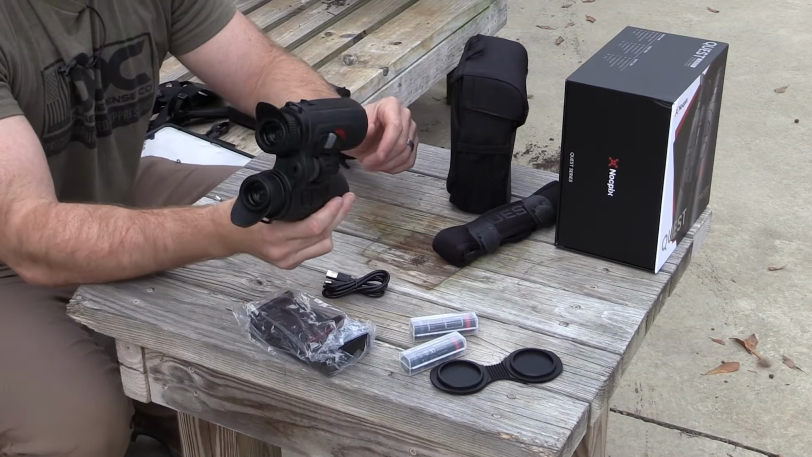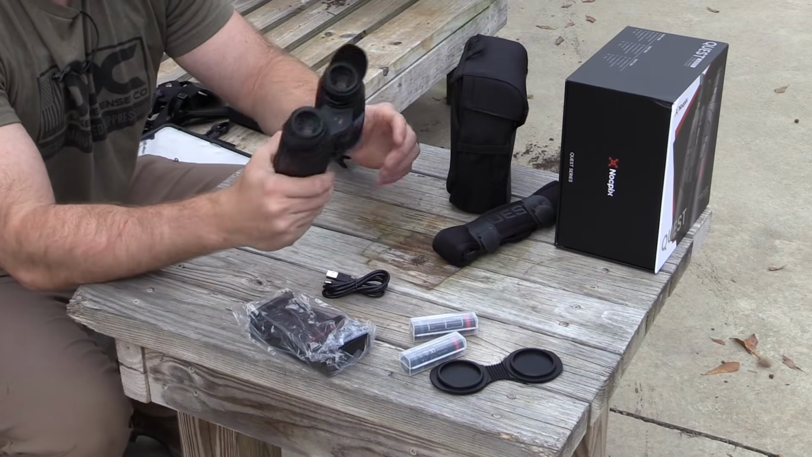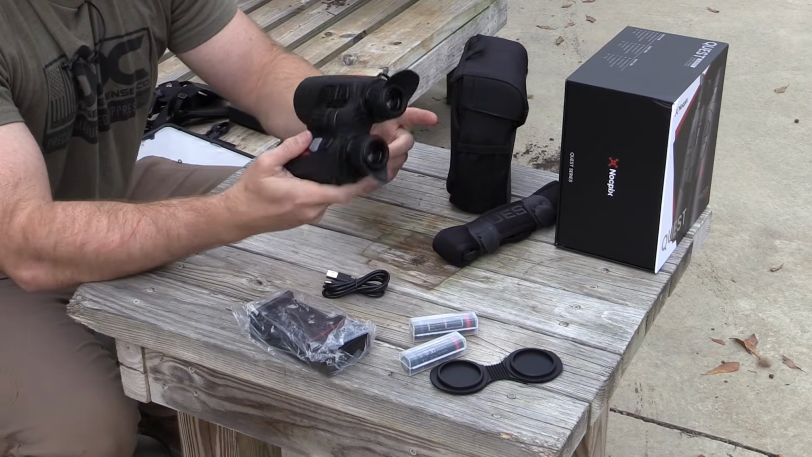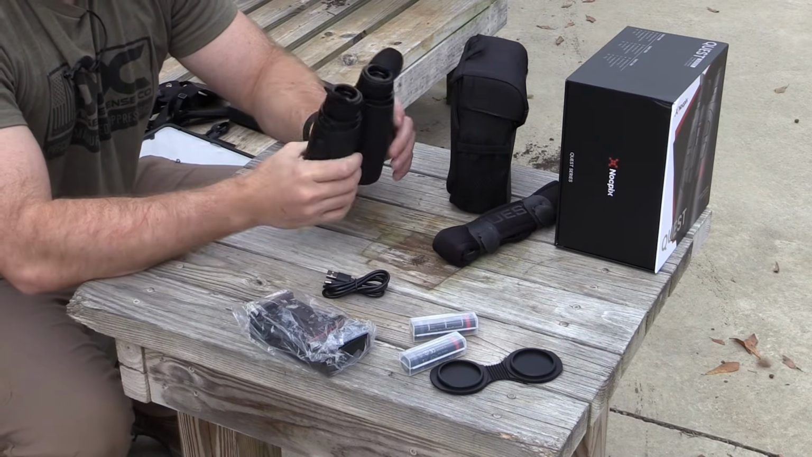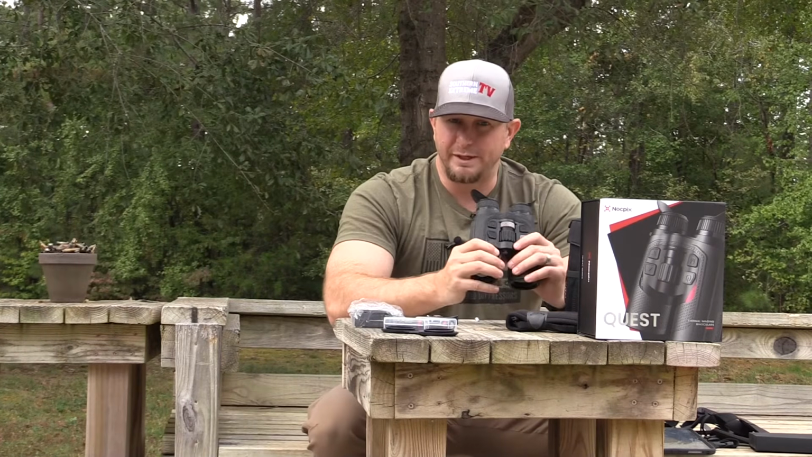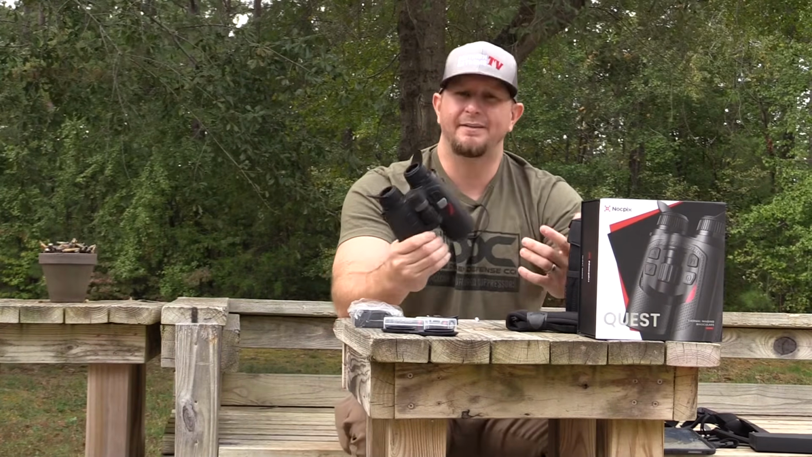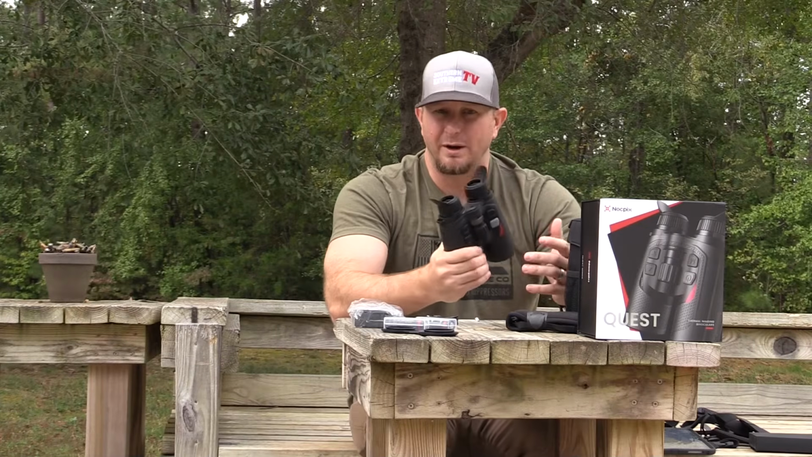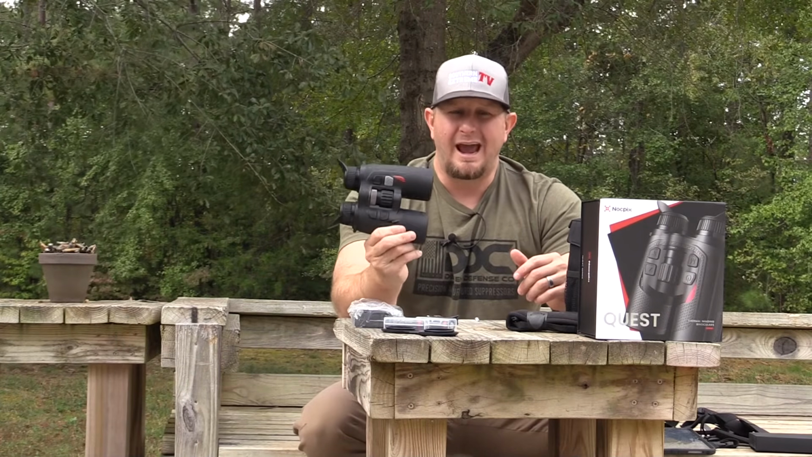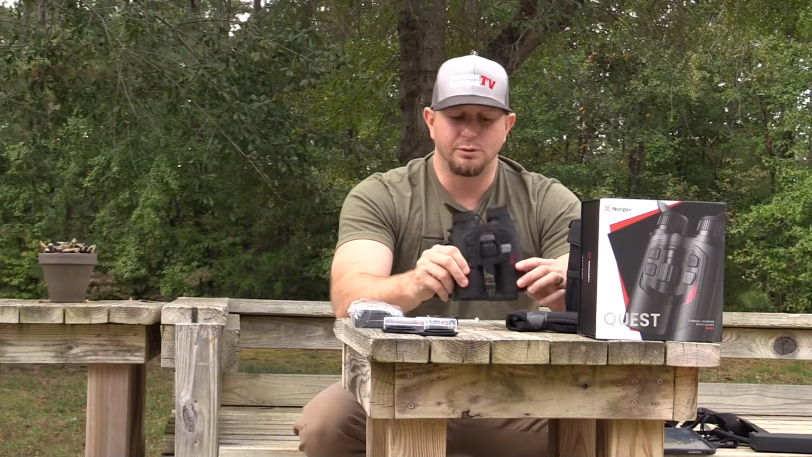My wife absolutely loves them. She enjoys looking through them. They're easy to run, they're easy to function, and they appear to be built to last, which is really cool, because NocPix is offering a 5-year warranty on their thermal stuff, which is kind of the industry standard now. 5 years is kind of what everybody's doing, but the fact that you get a 5-year warranty out of this thermal is a really big deal.